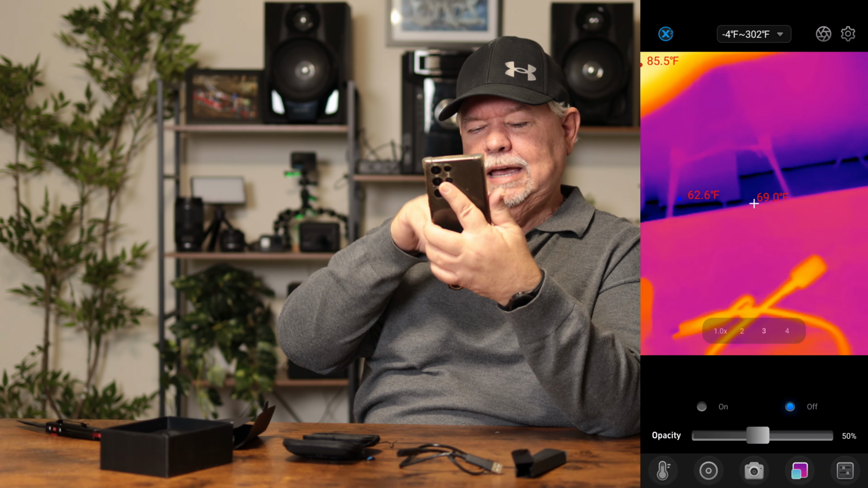And if you want to take a picture or shoot video, push the little camera icon and you can click the picture. And then you could hit record if you wanted to, do your little permissions, and there you go. So that's that. Pretty cool little device.